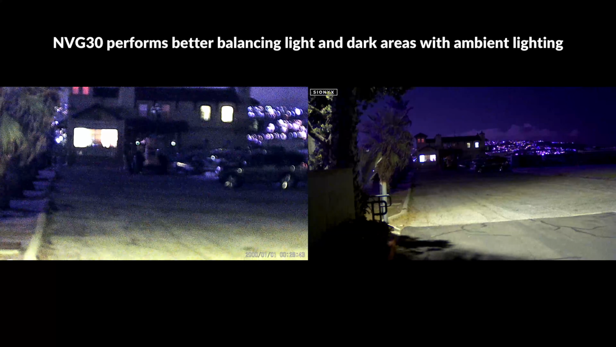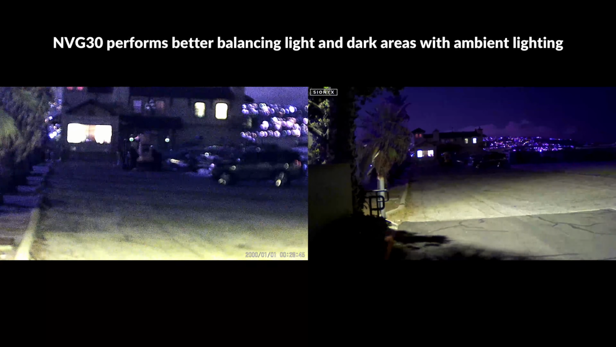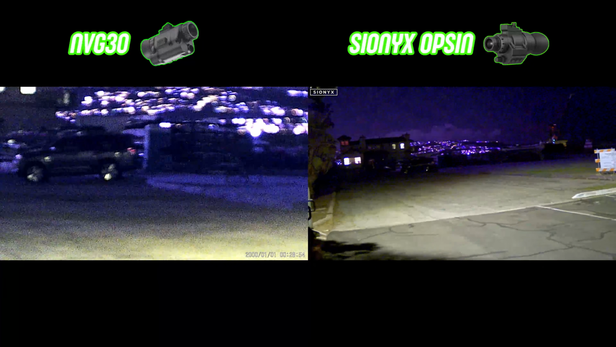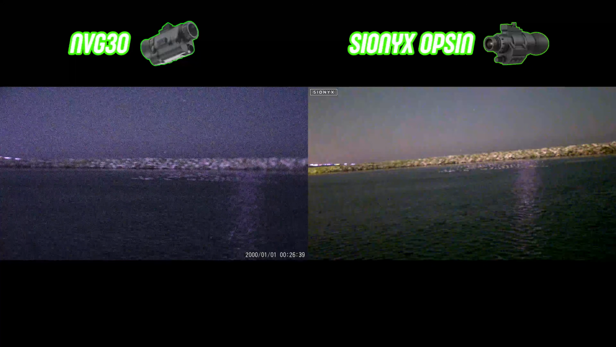One advantage I noticed that favors the NVG30 is in environments where ambient lighting is present, and it is able to do a better job of providing visibility between lighter and darker areas, and the Opsin seems to have a bit more trouble balancing contrast between these types of environments. If you're planning on using these devices in the woods or outdoors completely away from light, then this won't be an issue, but in urban areas this is definitely something to keep in mind.